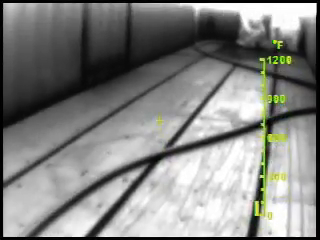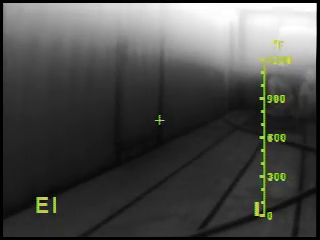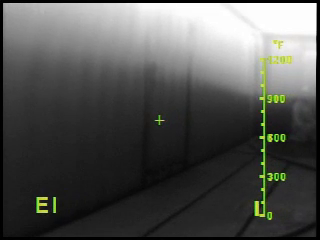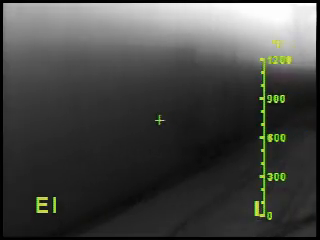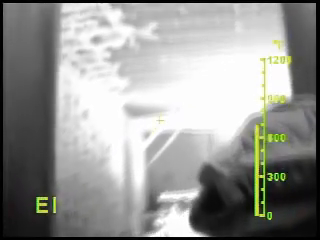EI mode indicates that the T3 has adjusted its sensitivity levels. All of the focus and gain controls of the T3 are automatic. However, when the imager detects high levels of heat, it adjusts its gain to provide the best image possible. In the high heat mode, an EI symbol will appear in the left corner of the display. The T3 will stay in EI mode as long as it is aimed at an object that is approximately 300 degrees Fahrenheit or hotter. Remember, the shutter will activate going into and coming out of EI mode. Therefore, there will be a slight image freeze on the display during the transition.